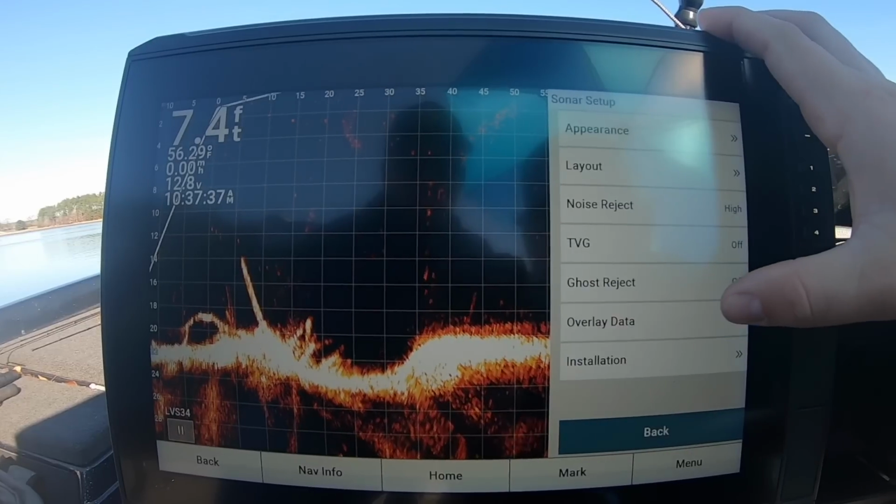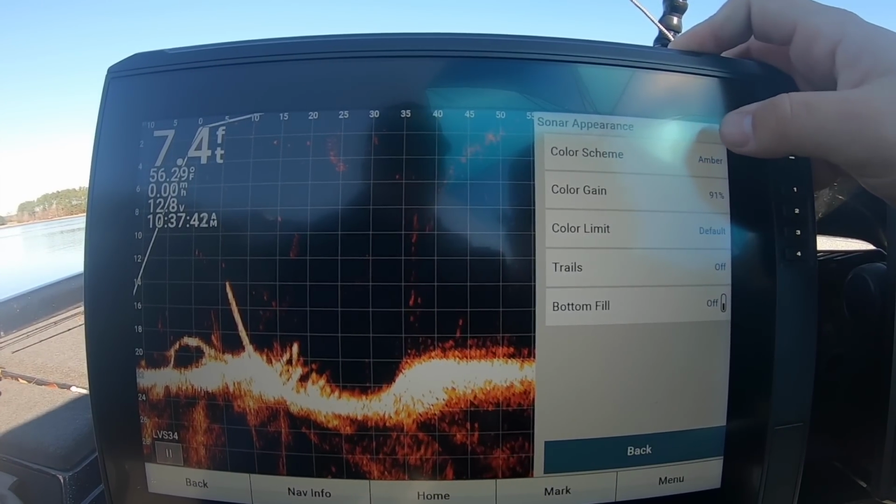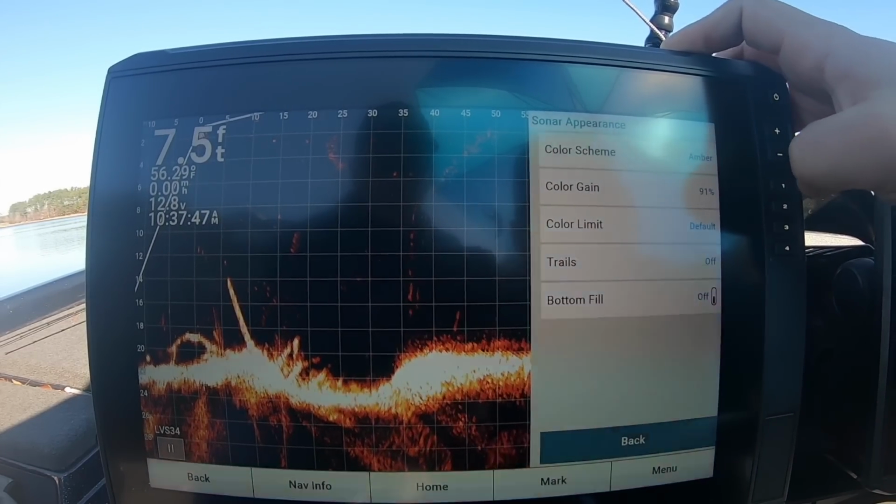Going to come back in here to set up again. So appearance, this is where you would set your color scheme for different things. We'll go over that a little bit more later. We're going to have a whole bunch more videos and go in depth. We're going to try to work on that today. We're going to show you all what color gains do. There's a bunch of different things you can do. A lot of people like to run them for different reasons, sometimes in brush. A lot of people like to do a different color gain in brush if you're out deep, different things. So we're going to go over that.